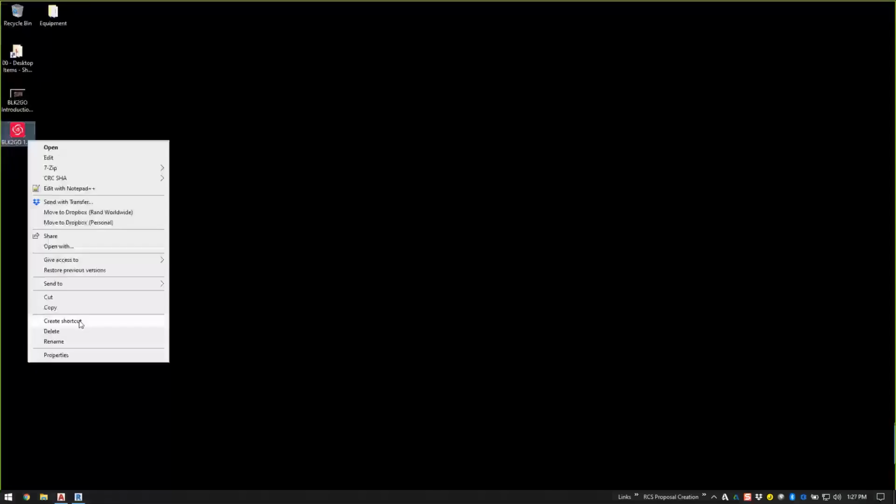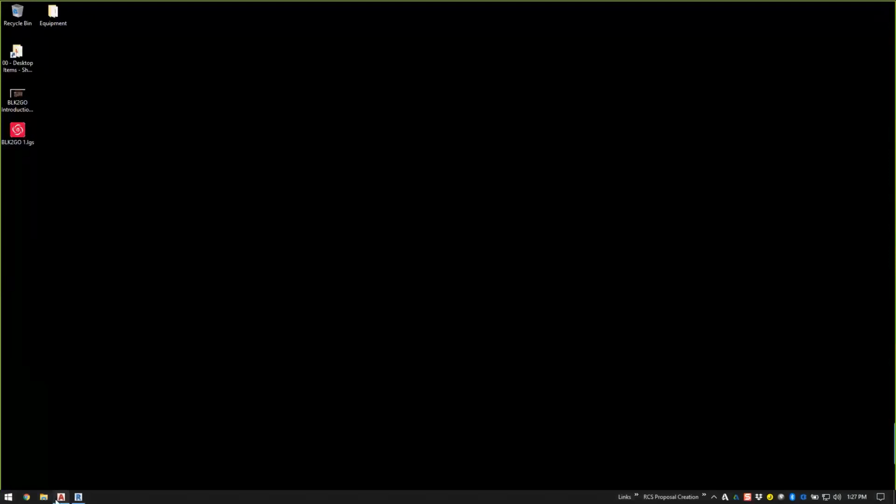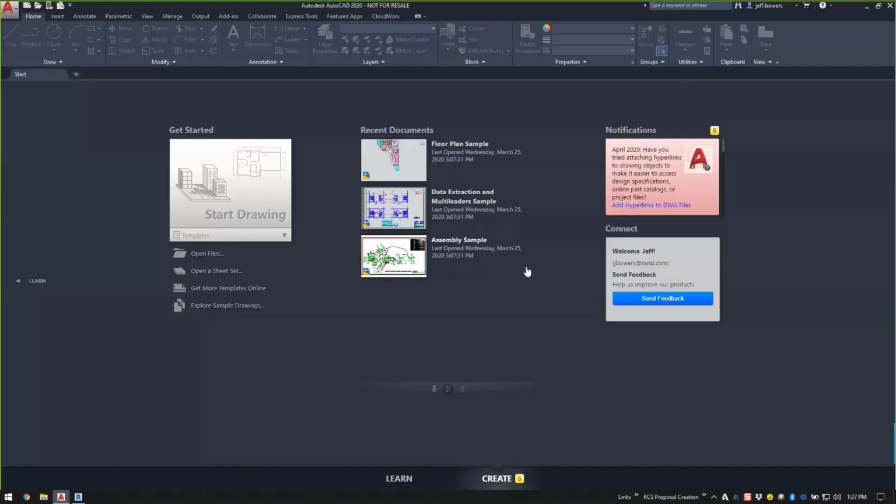The size on my file is 612 megabytes. That's pretty good. Now, I got to get it into AutoCAD. So right now, I'm at about, we'll just call it, we'll round up, even 25 minutes. Well, now I'm in AutoCAD. Now I start a drawing.